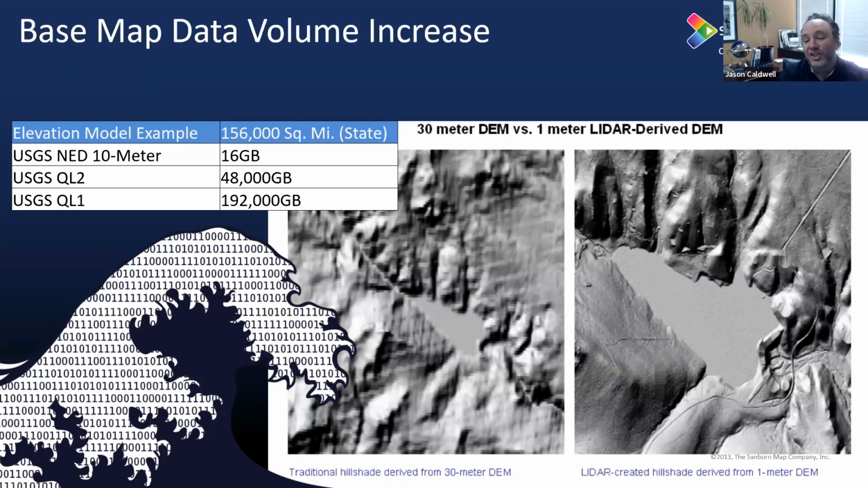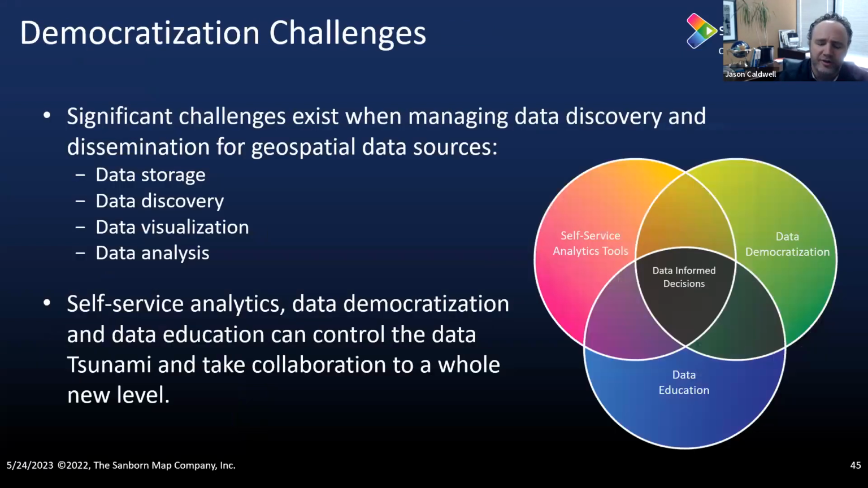That's a challenge we're all going to be faced with. And this obviously is the crosswalk from the derivative discussion into the data democratization discussion. So there is significant challenge, right? Data storage and discovery is a big one that we've seen customers challenged with. And then visualization and analysis is the second component to that.